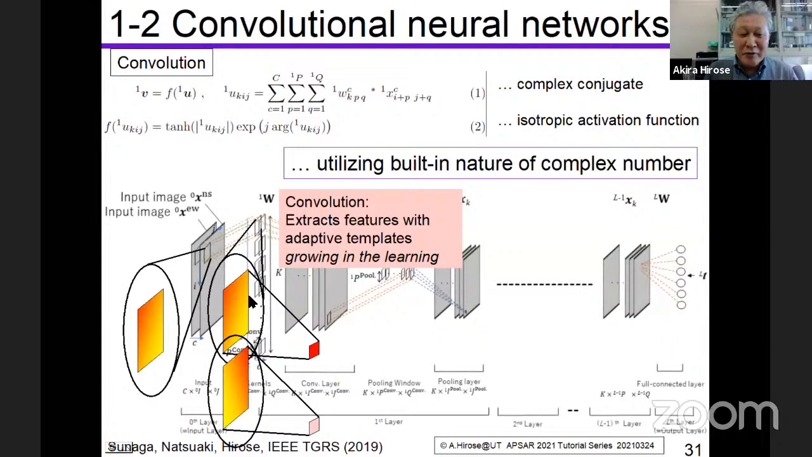So we can see the growth of the convolutional filters in the following view graphs.